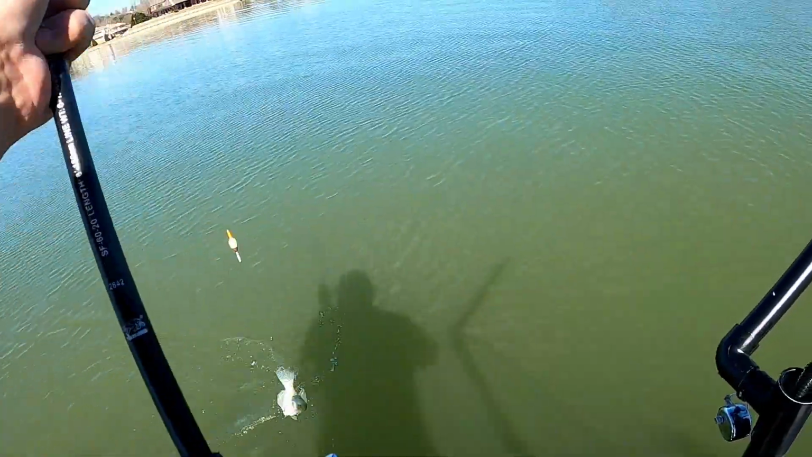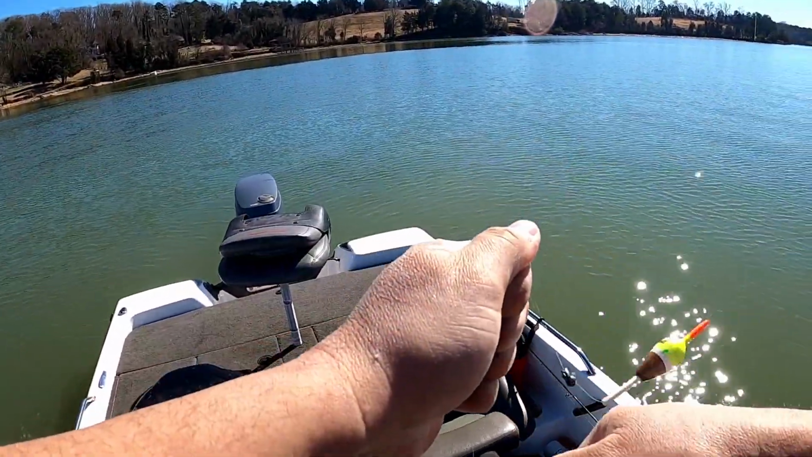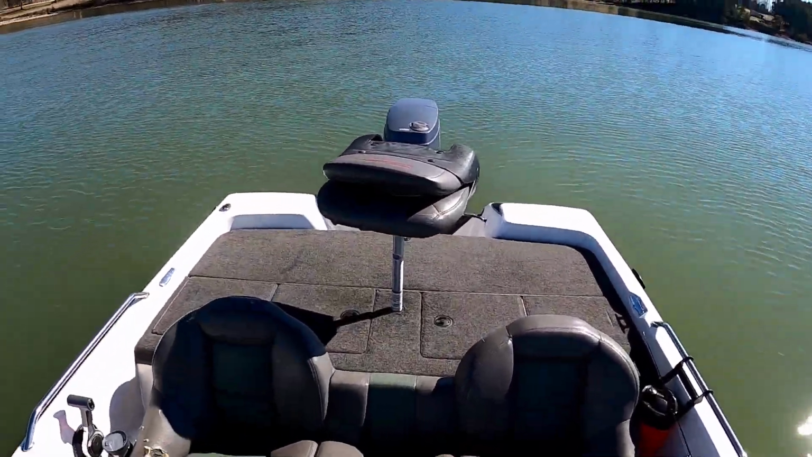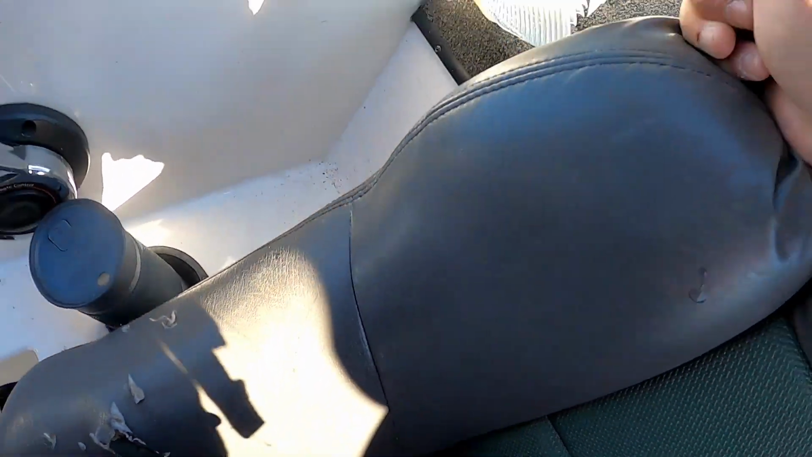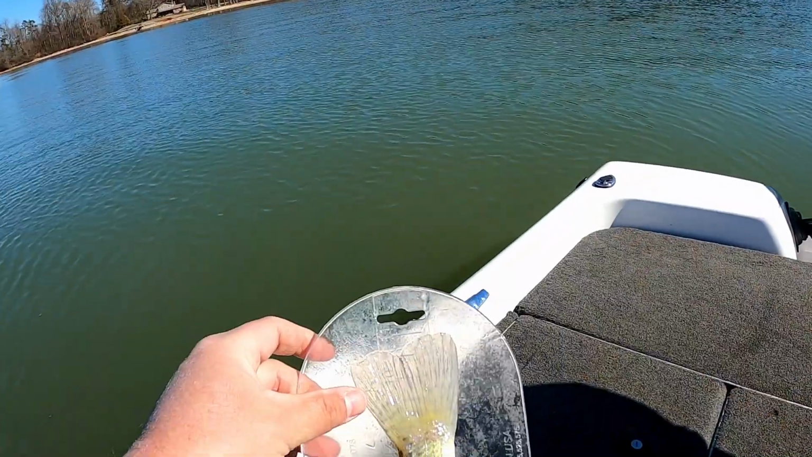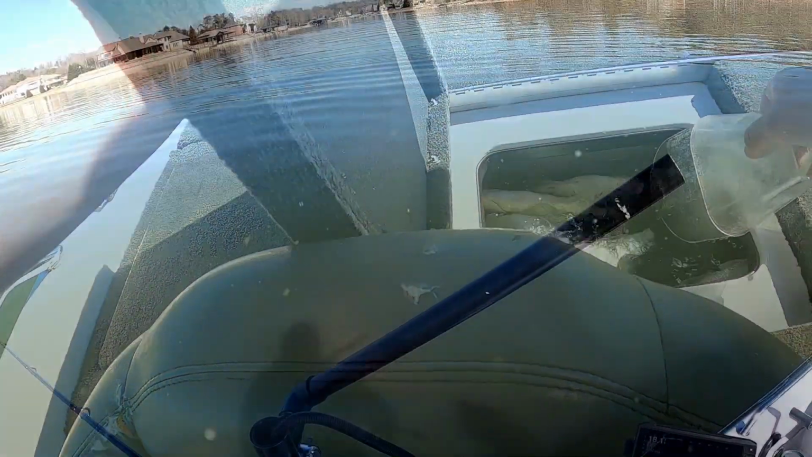Another keeper. Well, it's nice if these are going to be keepers. They all look about the same size. Let me double check the measurement, but it looks like he might keep. And every time you catch one, when they're spooked like that, they'll push out a little bit more and more until they're gone. That one's an 11 incher, a little less than 11. No, right at it. So I found another one.